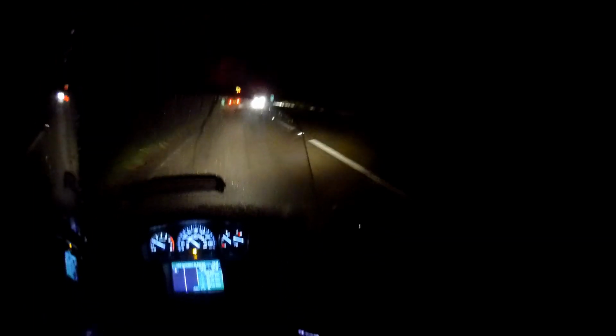There's nothing glaring at me, and there's nothing that I can't really see that is illuminated. The Versys has just one reflector for low beam and one for high beam, and a piddly little kind of driving light, daytime running light thing.